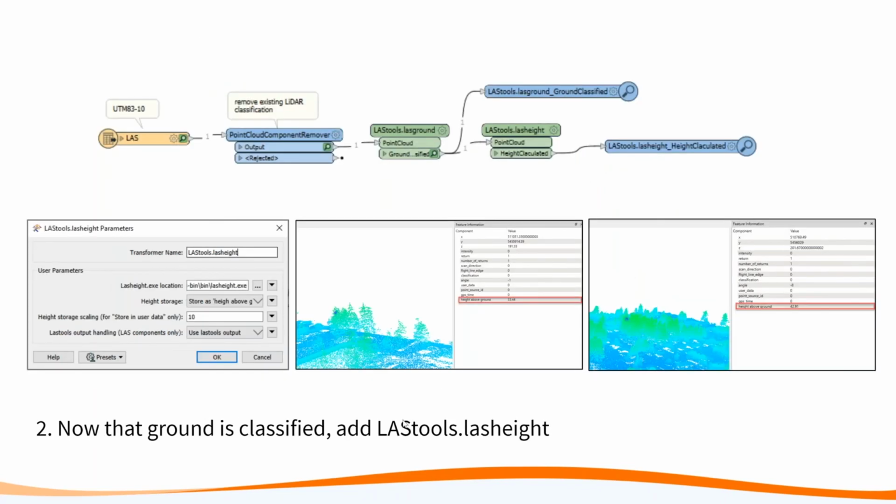LAStools is a suite of transformers that needs to be run in a particular order, and running LASHeight requires that ground points have already been classified. So this assumes that ground points have already been classified, and now they can be used to construct the TIN, which is how they do the math of height above ground. By default, the resulting heights are quantized, as you can see. You can store these in user data, or you can store them as a component. For the screenshots, I stored it as a component just so I could quickly show you guys.